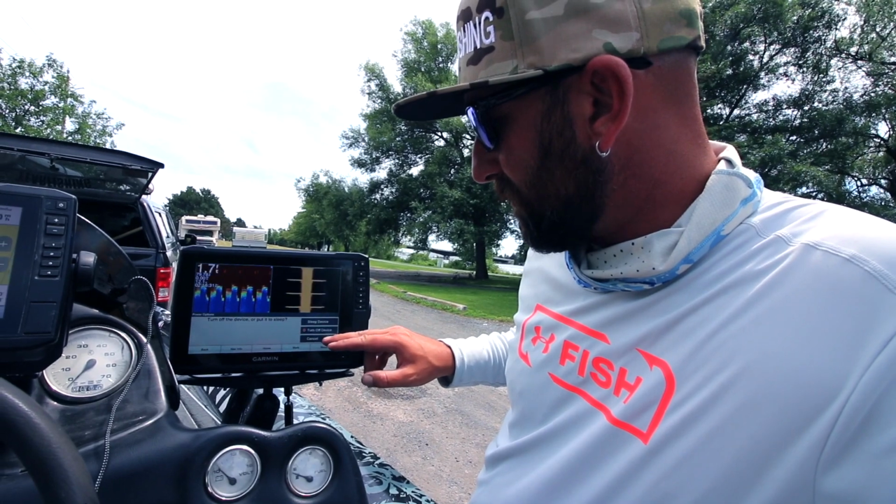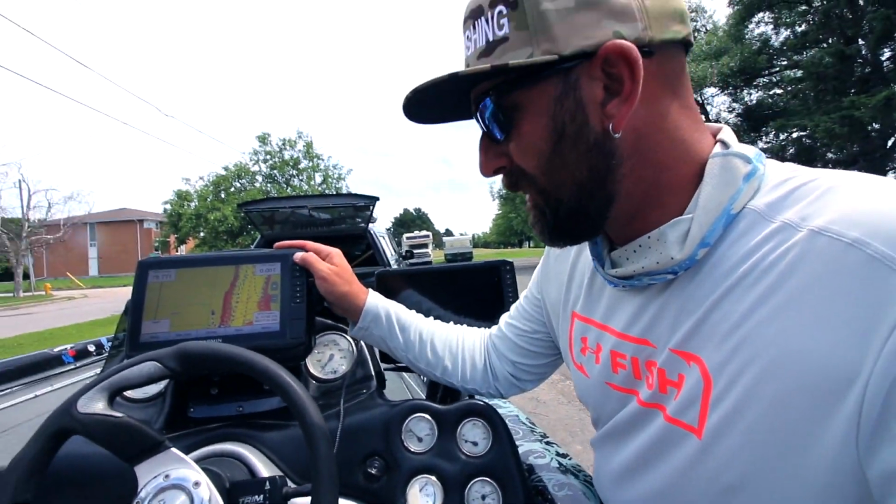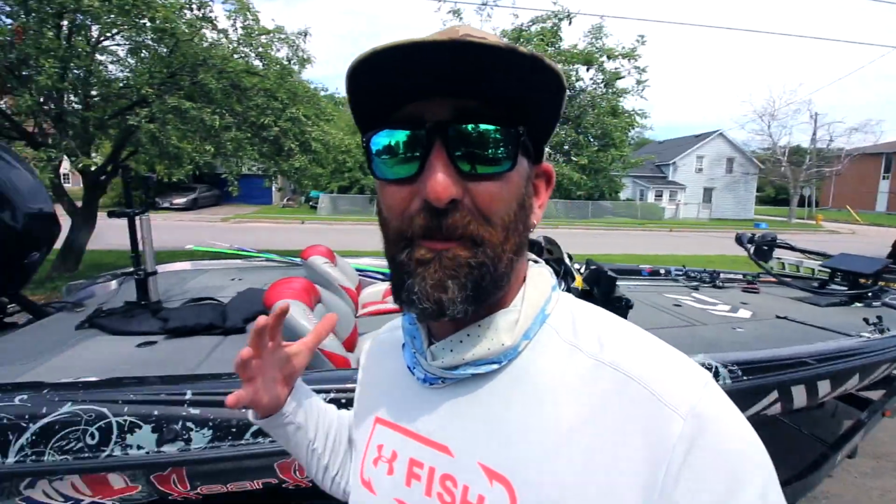Well, it's telling me I got no transducers, and you can put these in sleep mode. Same with this. So when I wasn't fishing up front, I would just put them into sleep mode and no battery issues. I'm so excited about no battery issues. They work perfectly. I think I got them started, set up how I want them.